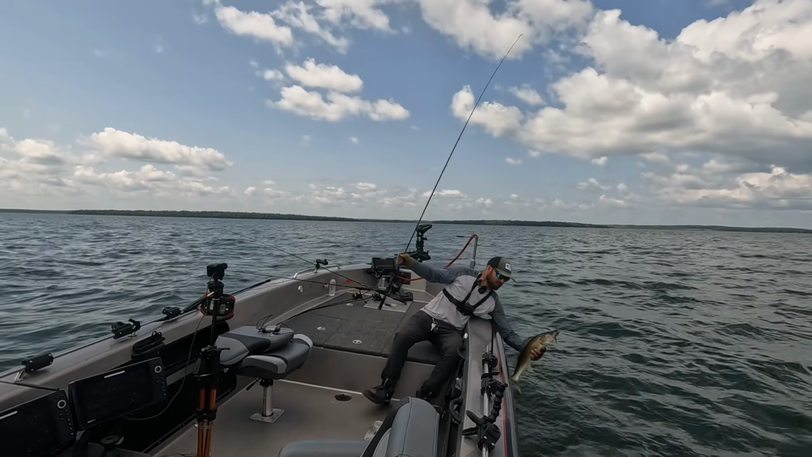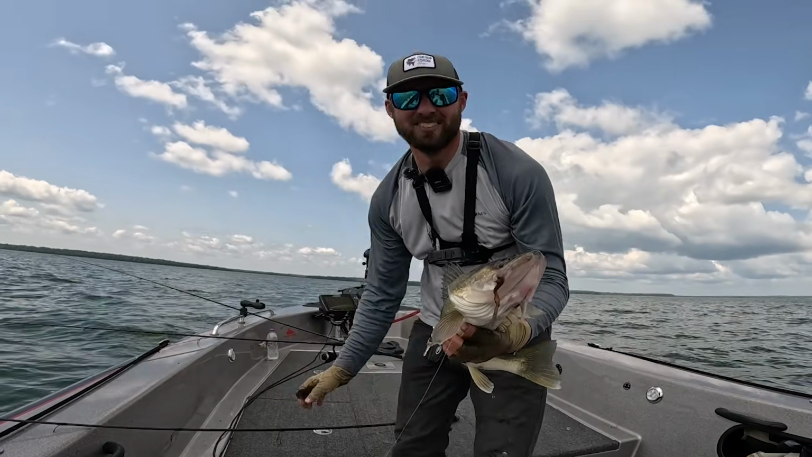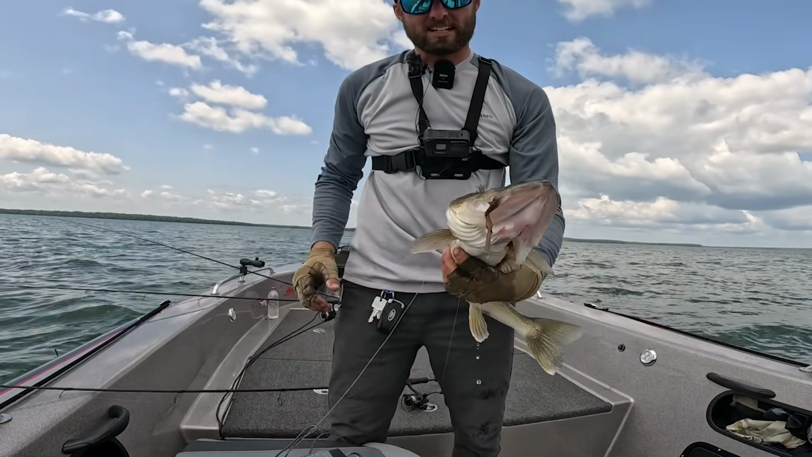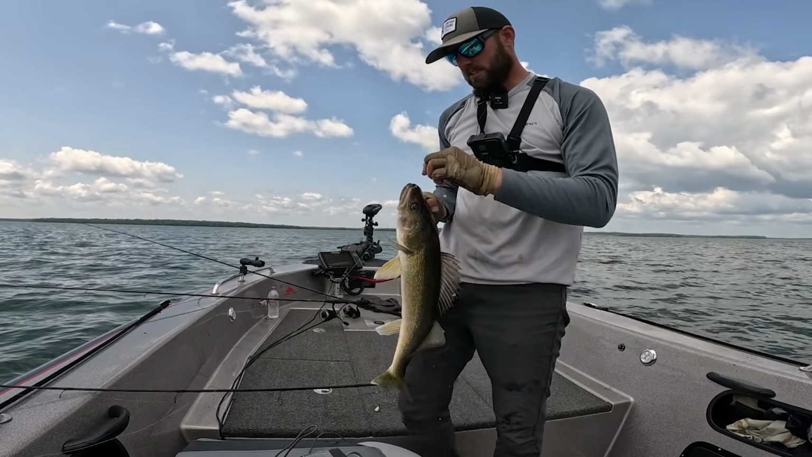Oh, we got him with the old bass scoop. Oh man, I love this place. Leech is one of those places that lets you fish a lot of different ways, because fish can be in a lot of different situations.